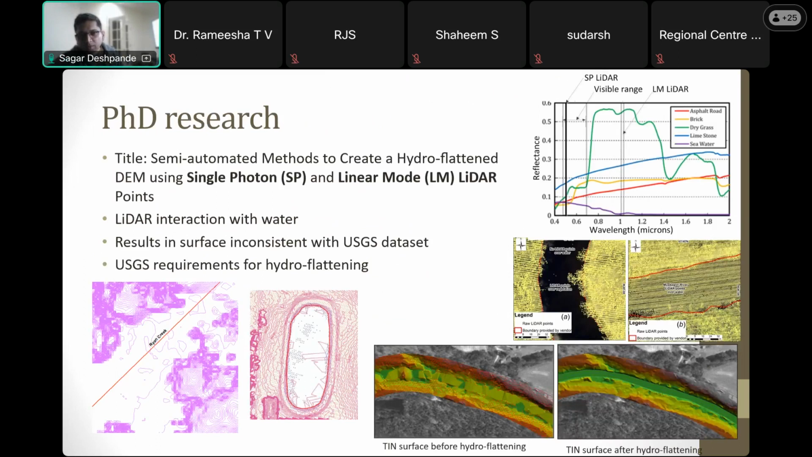There is a lot of work and effort to remove these features and show the water surface something like this. This process is called hydroflattening, where the elevation of the water surface slopes downward. And there are many more constraints and requirements laid down by USGS.